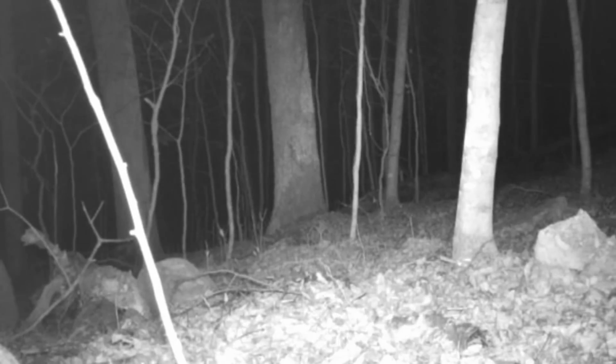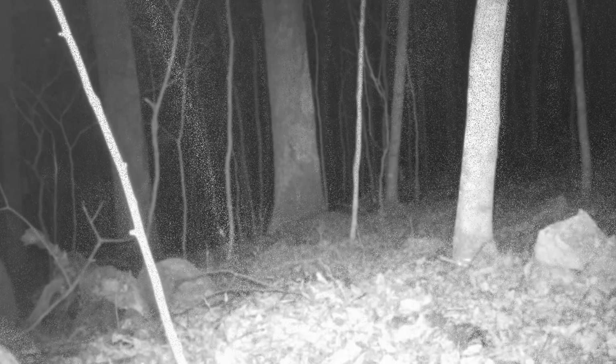Well, as it gets dark, the old coons are up out of their den. And it don't matter what the weather is, they're scurrying off to see what they can get into. Working their way across the bridge.